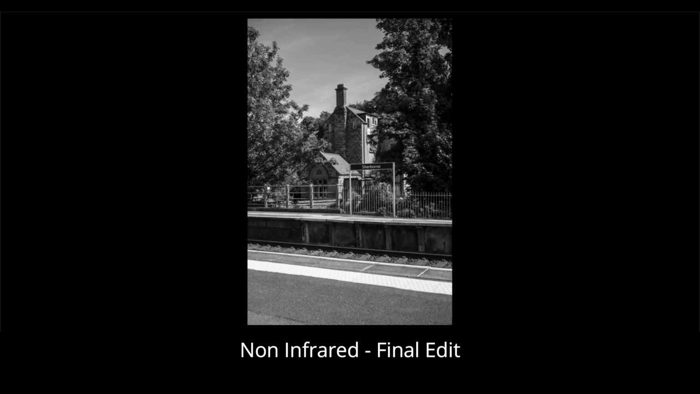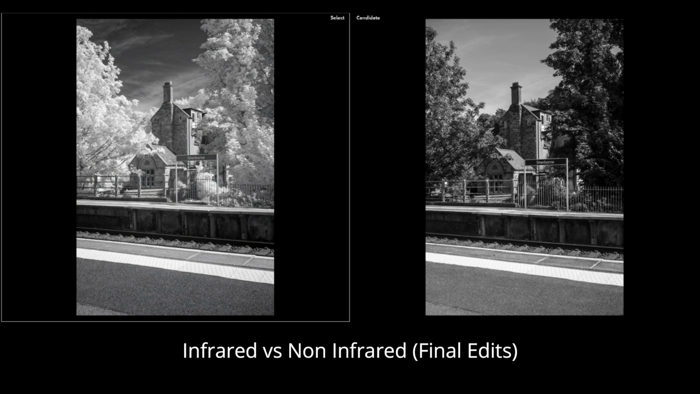So again, it's another location near to where I live, and again it's another win I feel for infrared here. It's just a lovely old building, and again the white trees and the more impactful sky really do help lift the image on the left compared to the one on the right, which is the non-infrared version. So yeah, I much prefer the infrared version again in this comparison.